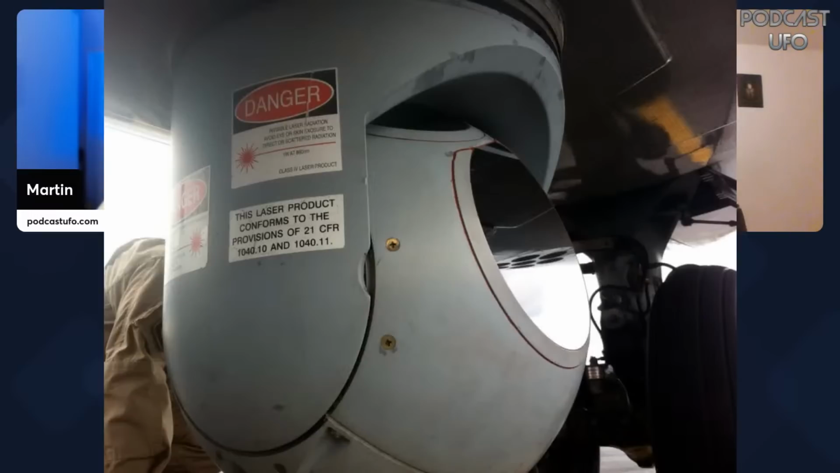Okay, and when we were talking the other evening, is this the actual camera that has been used a lot in some of these cases? Yeah, that looks like an MX-15, and that would be what the standard mid-wave infrared camera they would use is. It's airborne. Okay, and this would be used on things like helicopters, planes, jets.